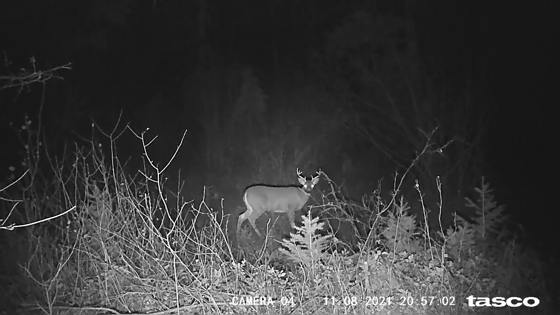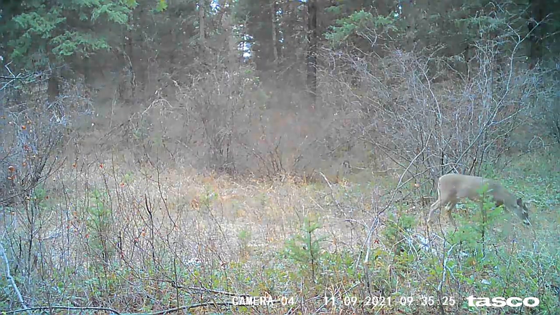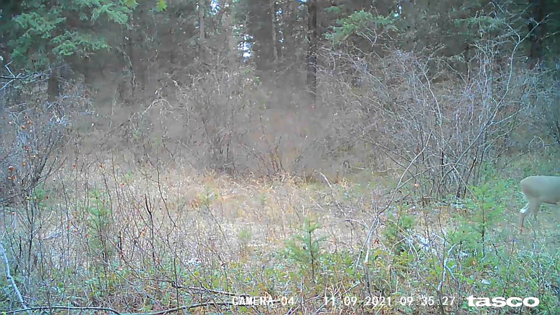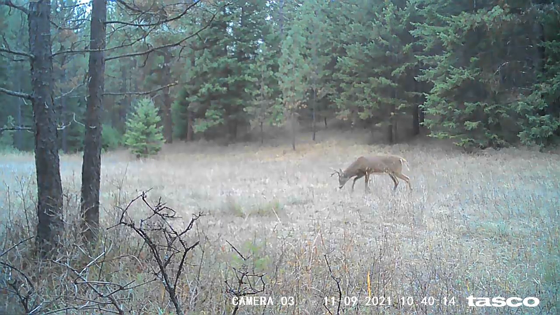This guy looks straight into the camera. That red light catches their eye, especially the more mature bucks. You'll see a really mature one here soon. And this little forker just kind of walking past. I think my camera glitched out at the end there. Or maybe he did actually stop. This is a decent buck.